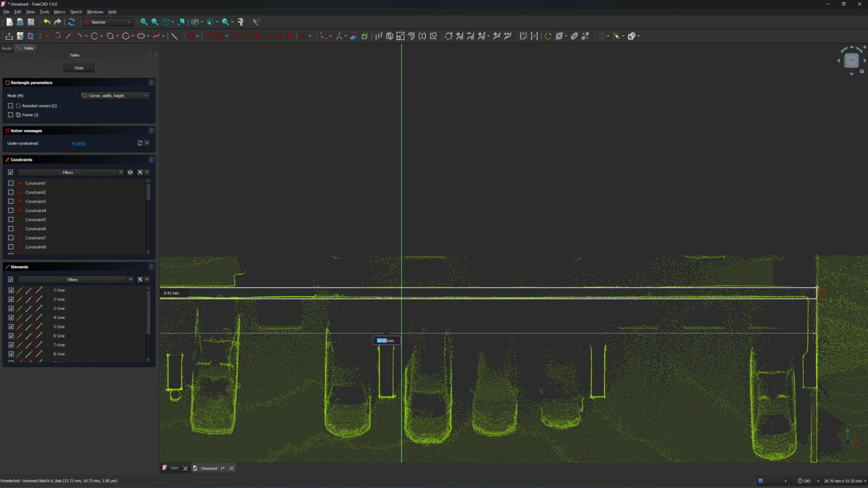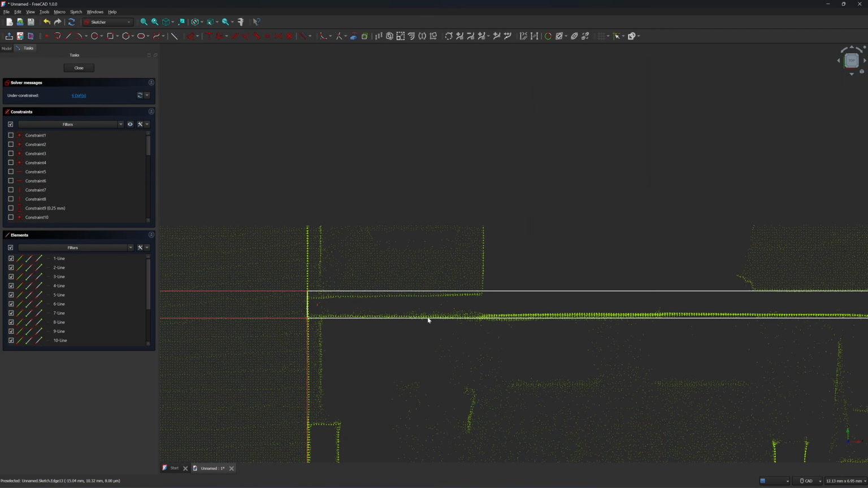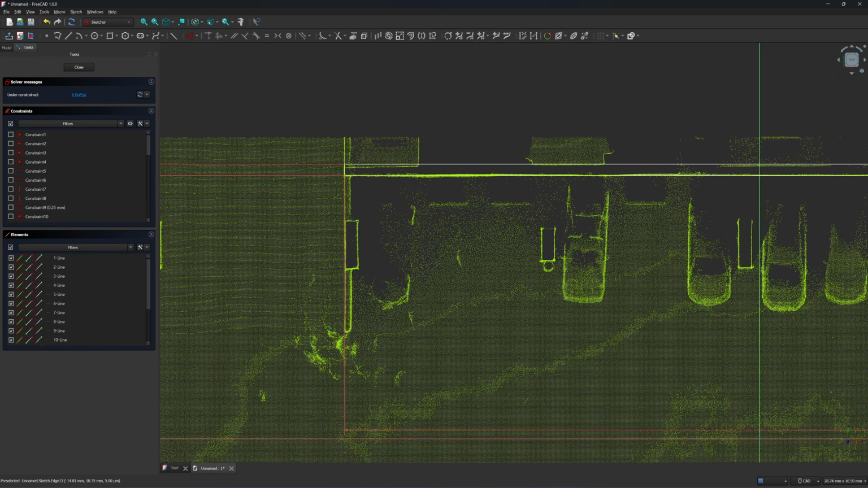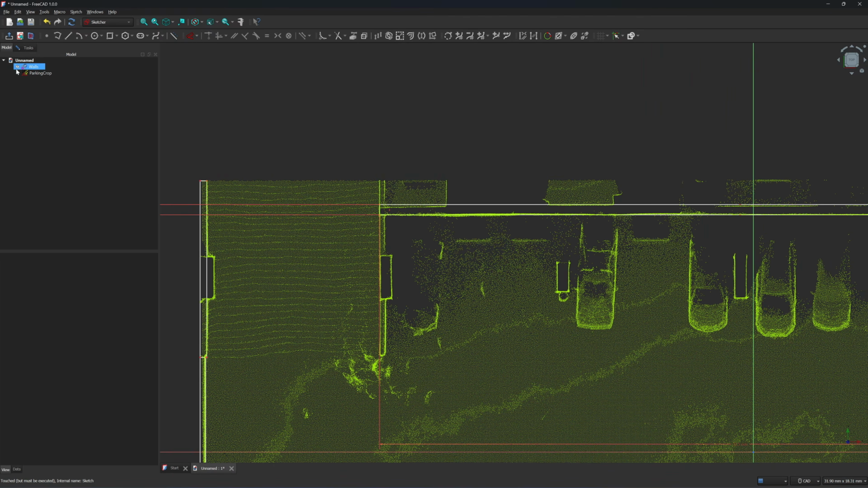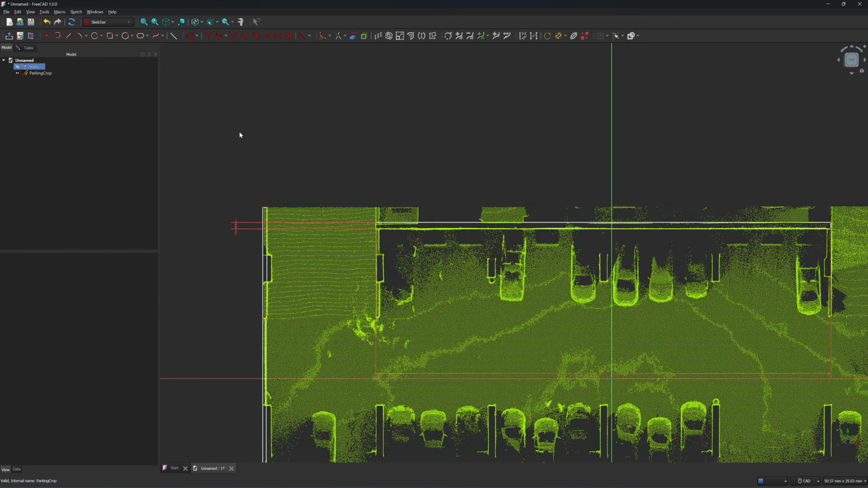So the wall is quite thick. I choose 32.6 and 0.45 for the thickness of the wall. Move it up just a bit here, right? Can I have a second wall? If you go to model tab, you can turn off and turn on the point clouds.